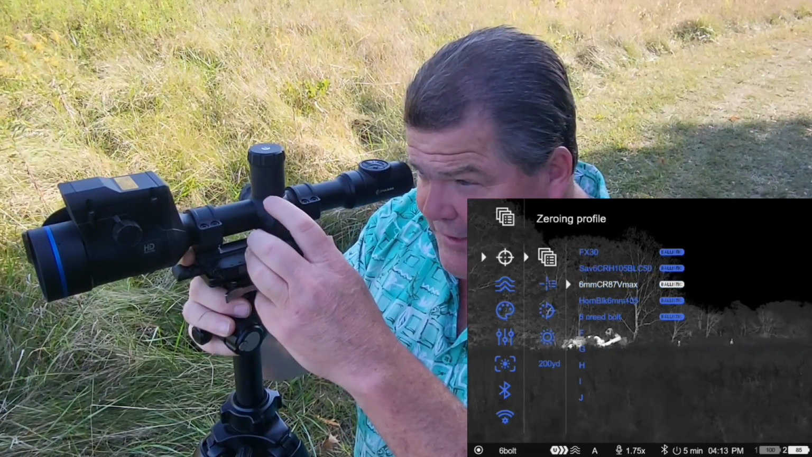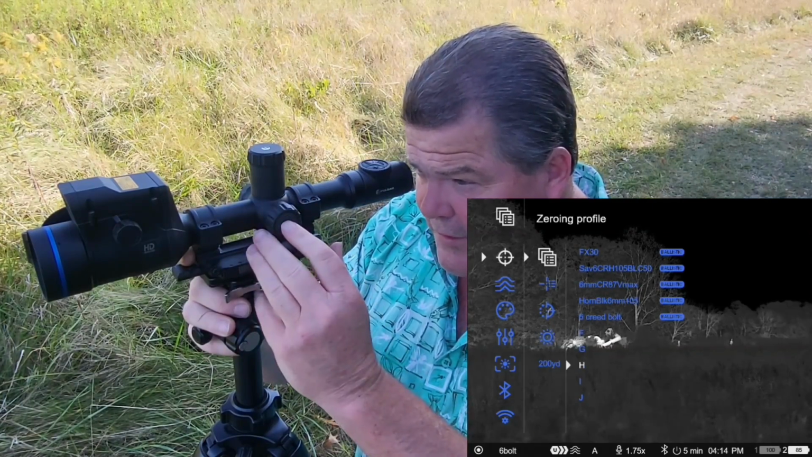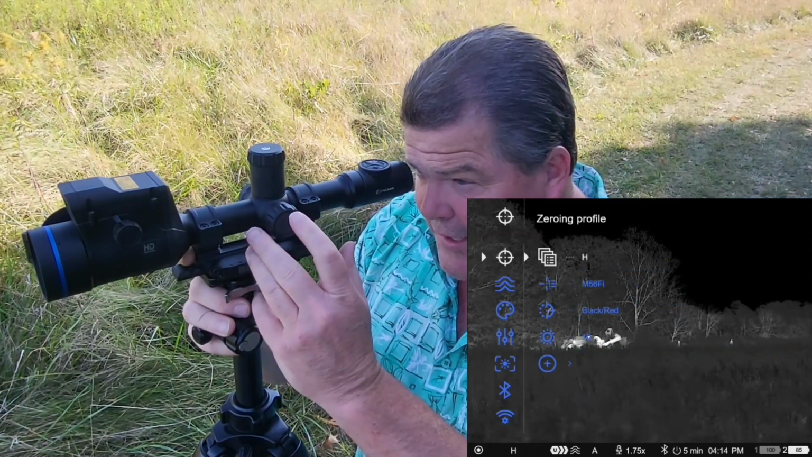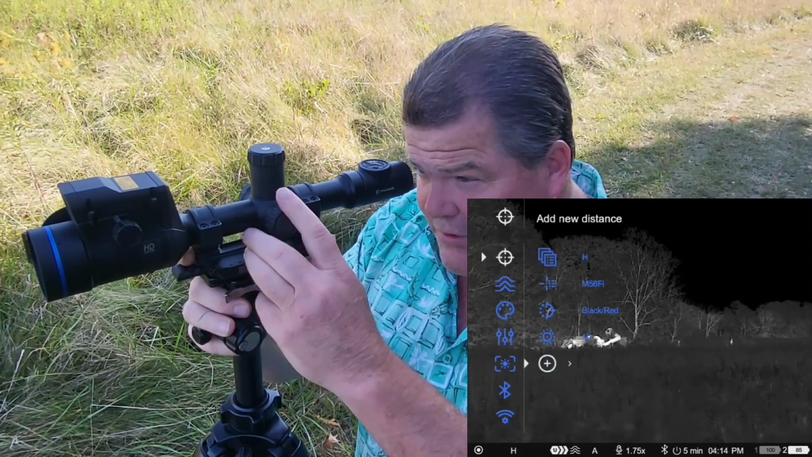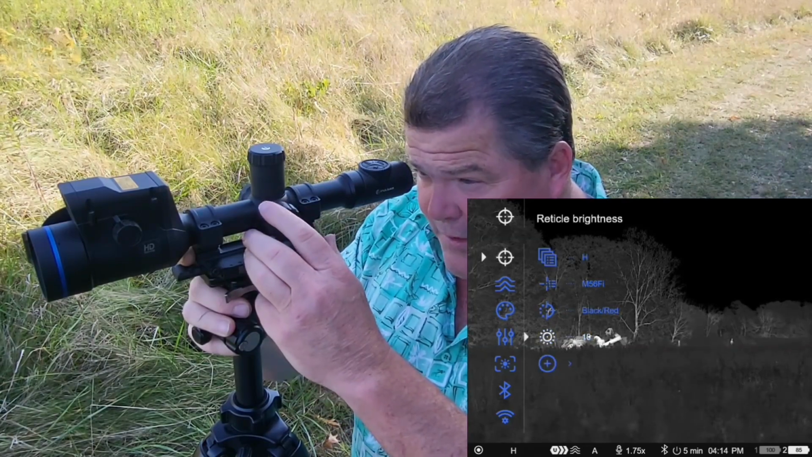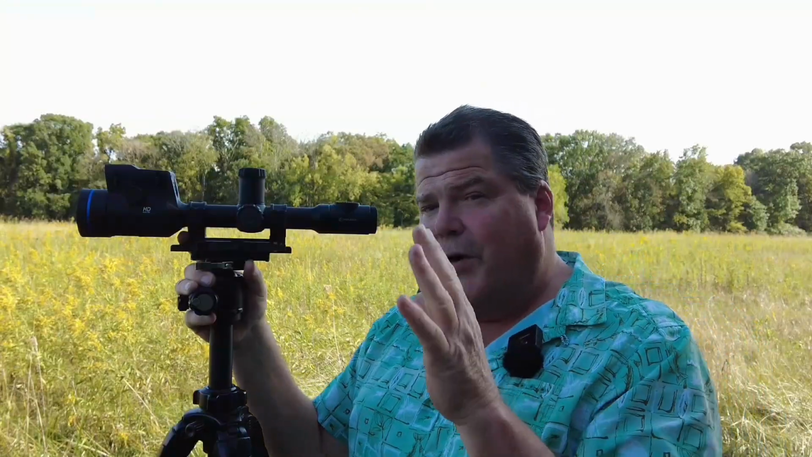And to select a new profile is as simple as rolling down here. Let's say I want a brand new one. I come down to H. I don't have anything on that one. Short press to select it, and you can see here I don't have any distances, there's nothing under that H profile. So the profiles are essentially like little memory presets for the information that you're going to store under those.